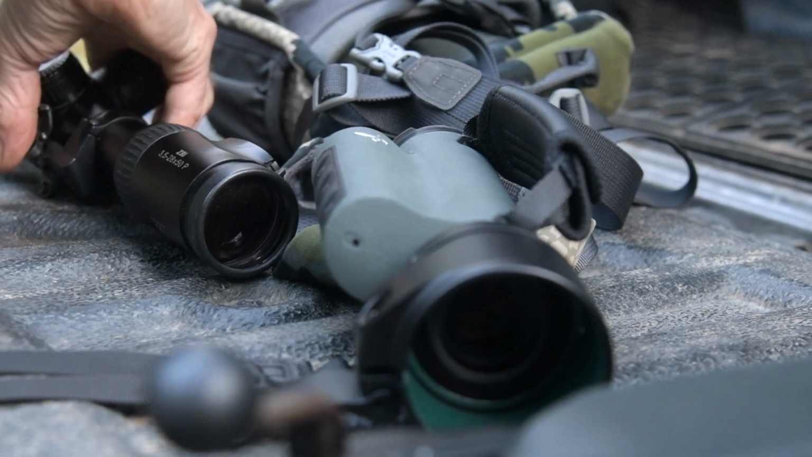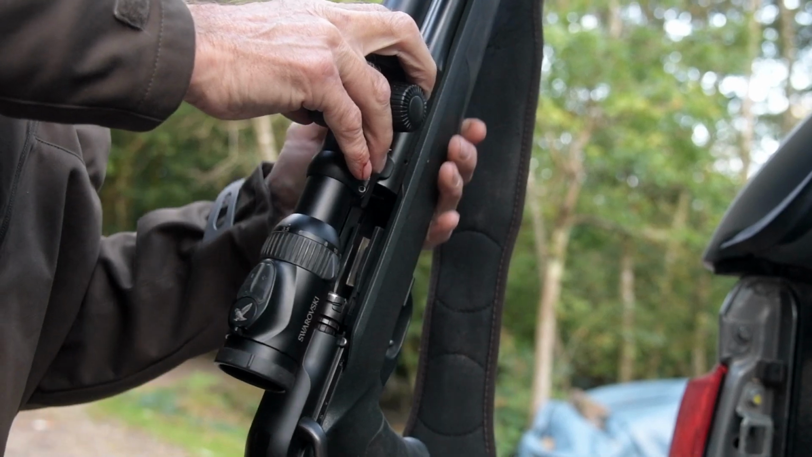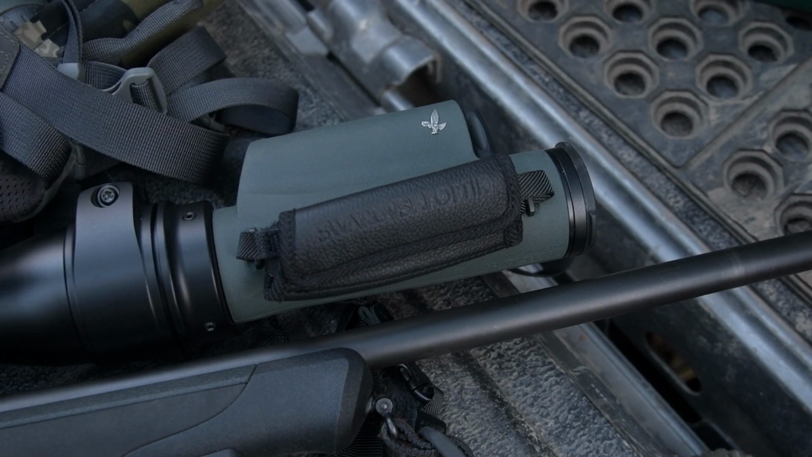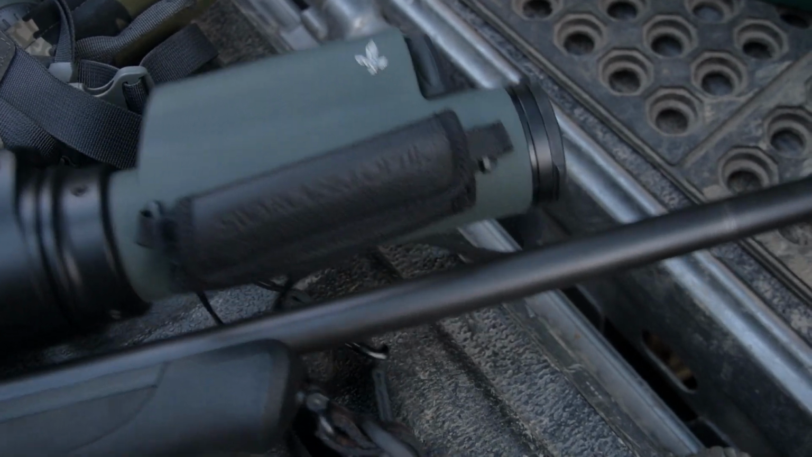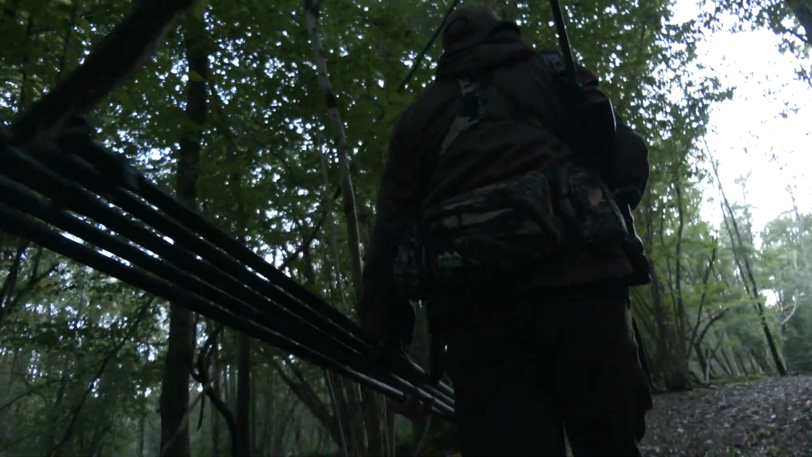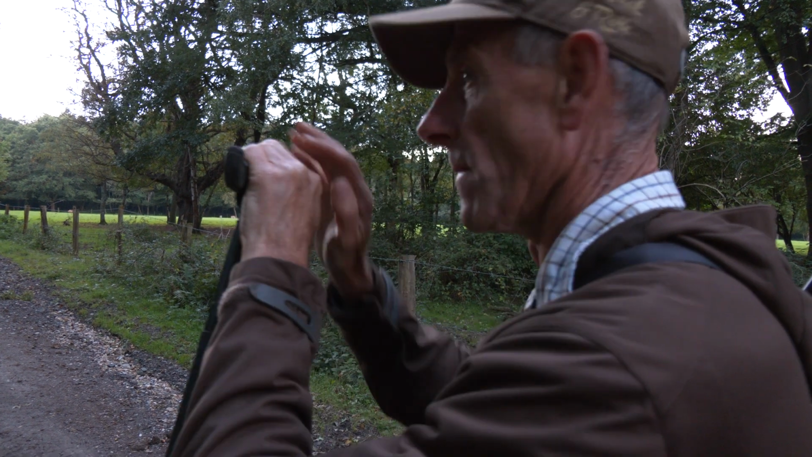If you're a digital optics owner, you may well have found yourself entangled in a web of options from which your only escape is to turn it off and on again. Of course, the thermal and night vision technology is revolutionising hunting. For some, it's bemusing, confusing, and possibly unnecessary.